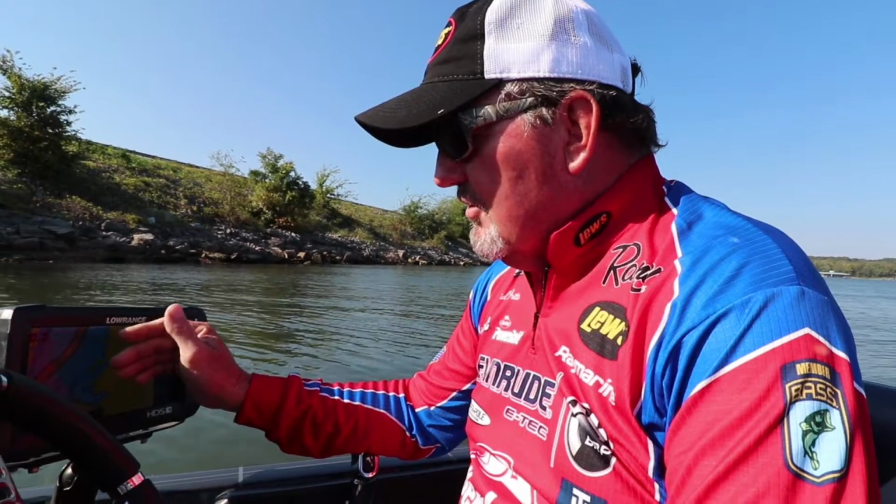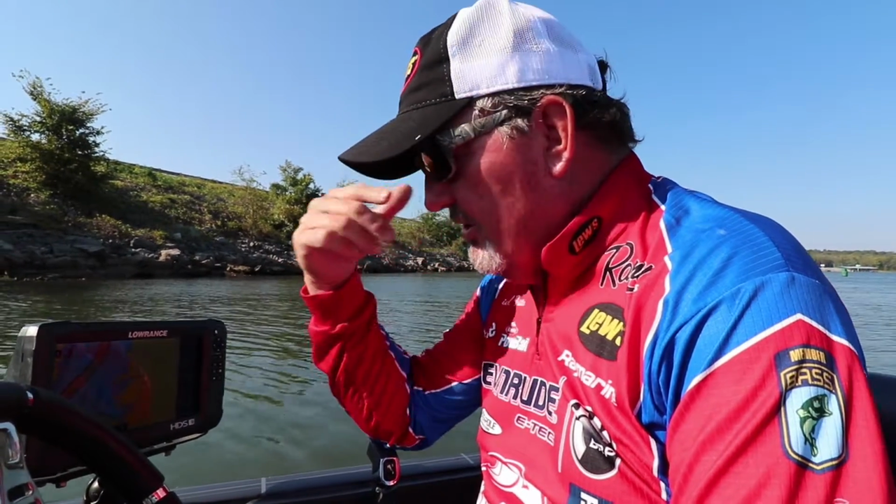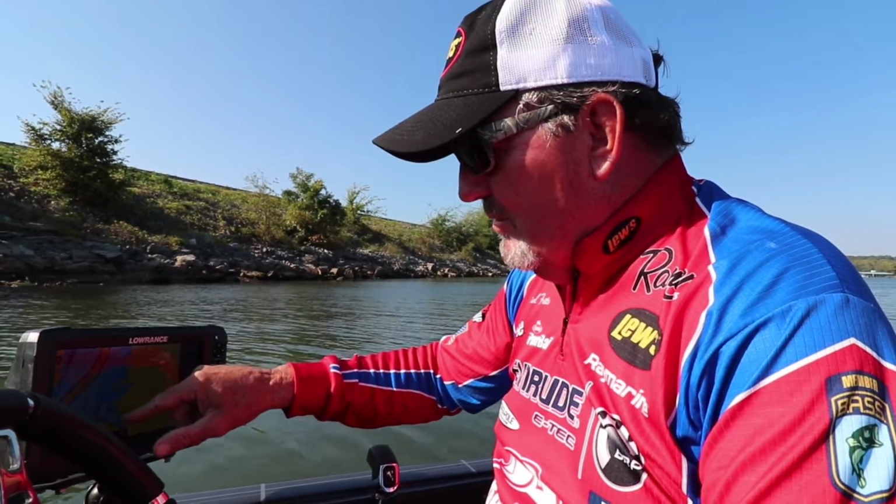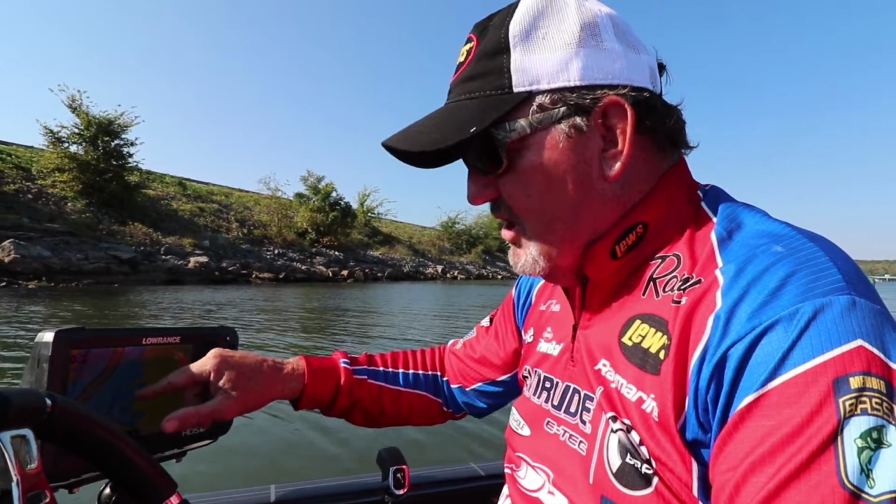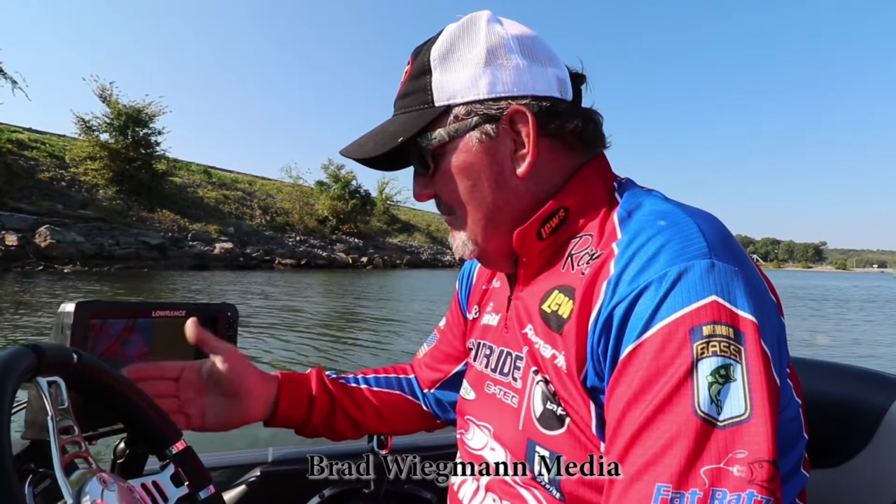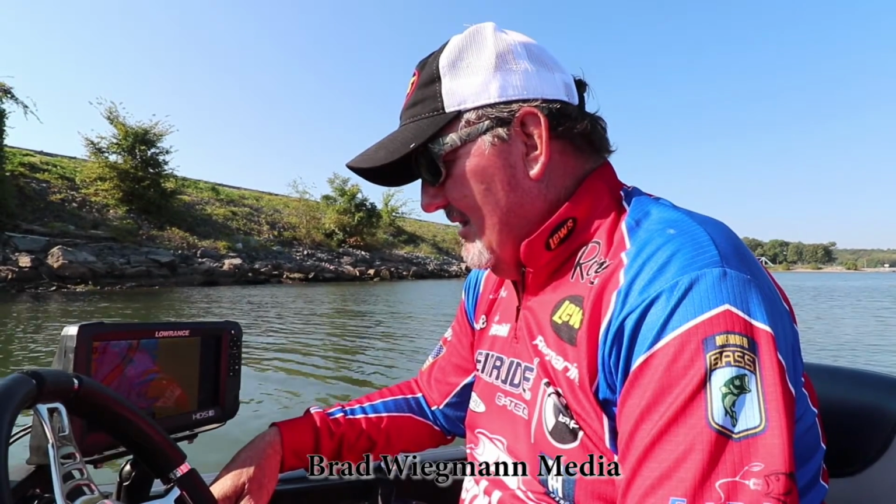But a lot of times you have 2 or 3 spawns during the year, and when that happens, you may be catching them here, but you may be able to go up in here and fish some of these contours and catch them because they just come off the beds. So it gets a little complicated, a little hard to figure out, but boy, our mapping really makes a difference. And like I say, we're all saved by the GPS.